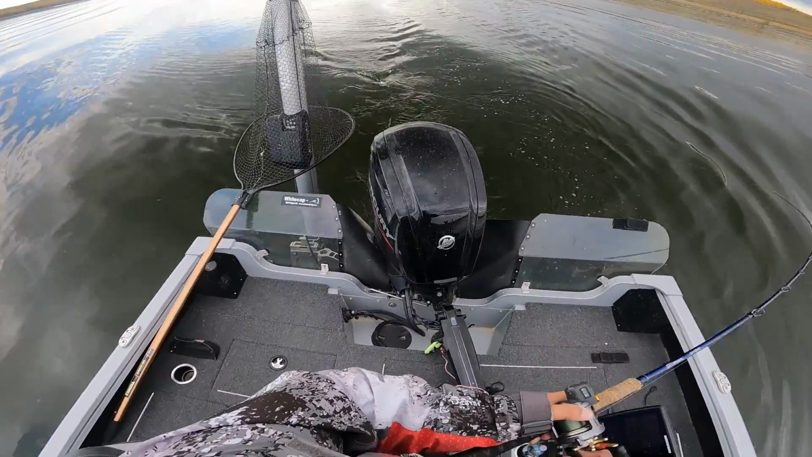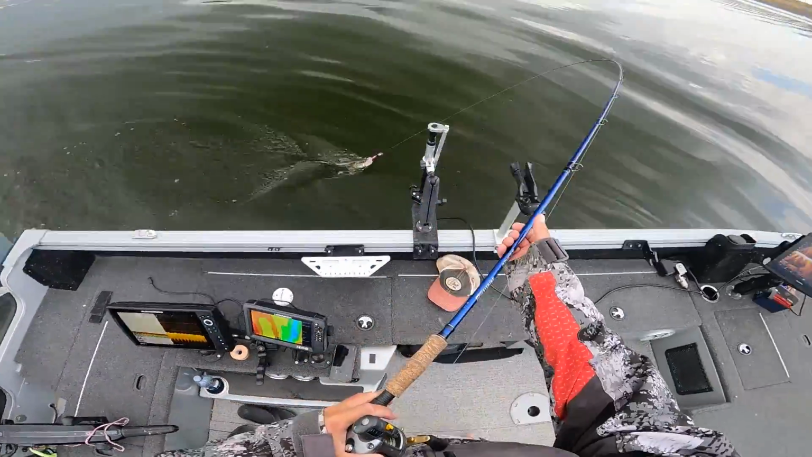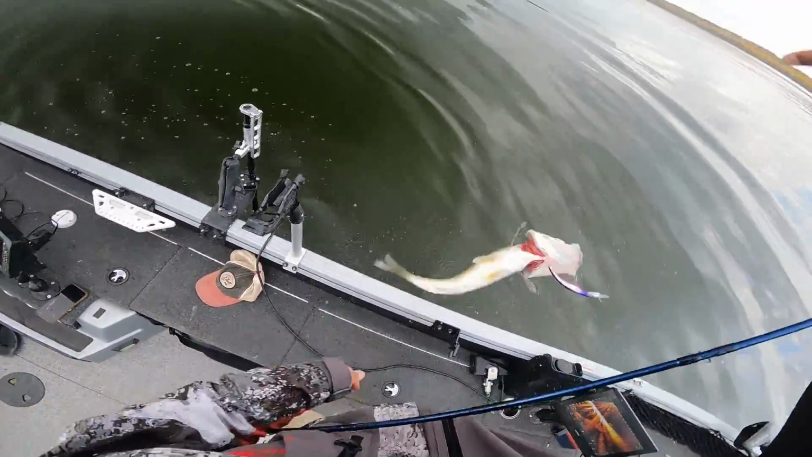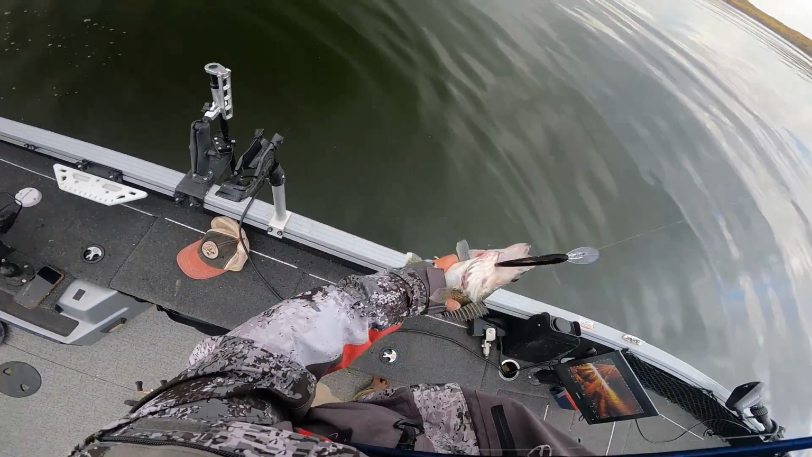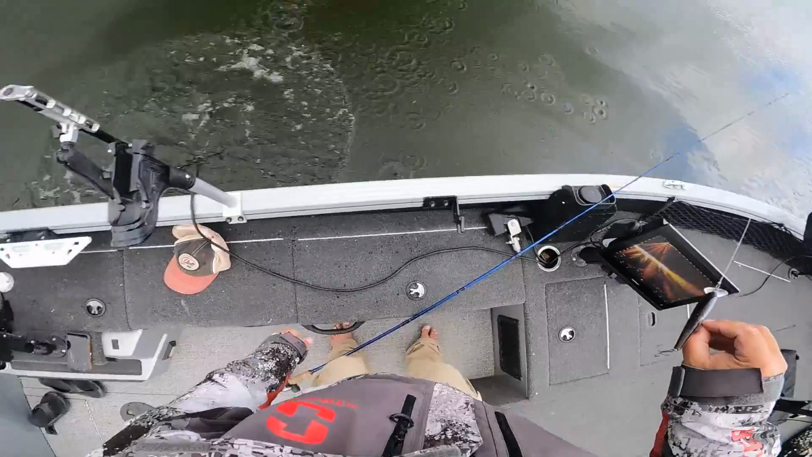Keep in mind too, when you don't have that much line out, there's no stretch at all. They can shake hooks or pull hooks quite easily. So maybe think about running a looser drag in case you do hook into a bigger one. Easy. Yeah, I'm on the verge of getting hooked today, I feel like. Oof.